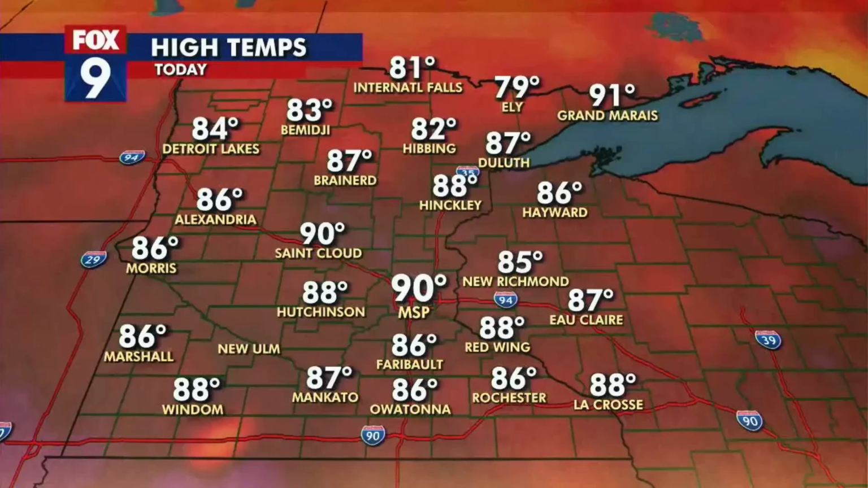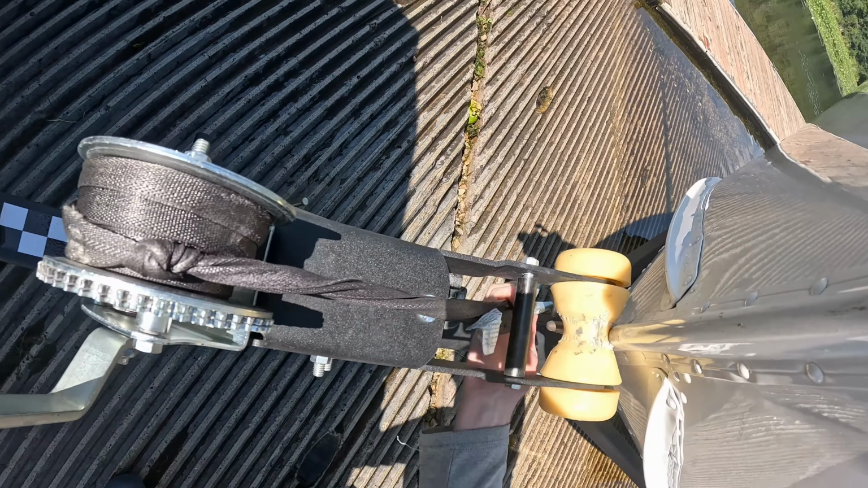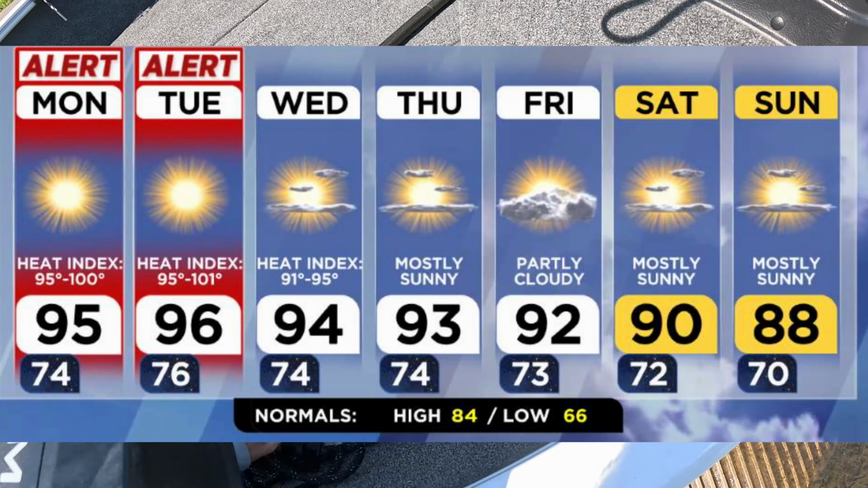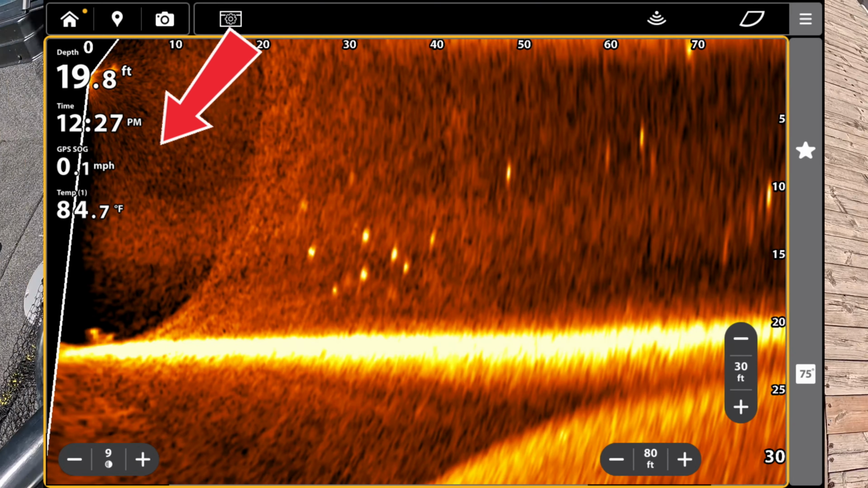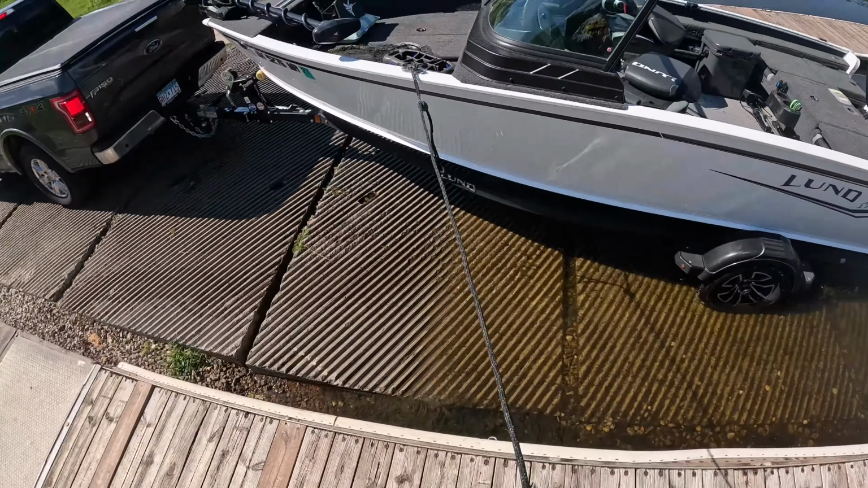Man, you can already feel it out here today. Summer is officially bringing the heat. We're looking at a massive heat wave hitting this week with temperatures pushing into the upper 90s. Even worse, the water temps are already sitting in the mid 80s. So there's a good chance these fish are feeling the summer crunch.